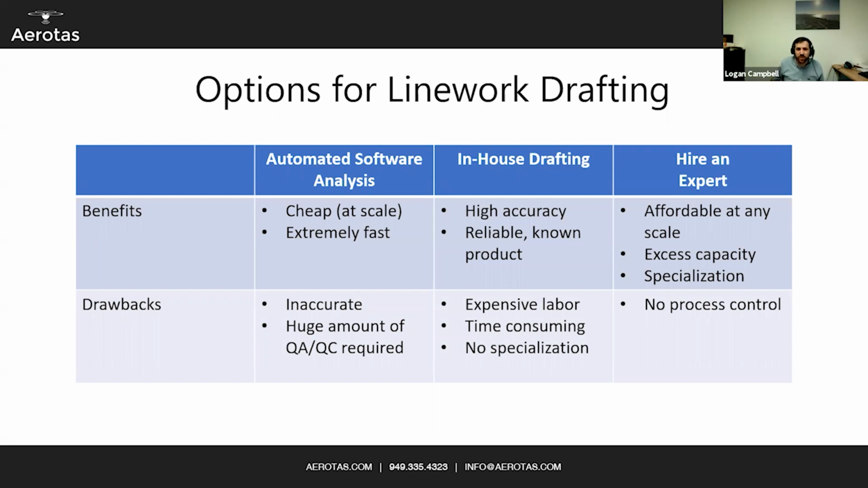Same with photogrammetry. There's automated software analysis out there that'll try to automatically vectorize a point cloud. It's cheap at scale, but we really don't like it. Once again, for survey, it can give you a good idea of where certain project lines are, but there's so much noise and so many errors. It requires so much QA/QC to get it up to survey standards that we're not a fan.